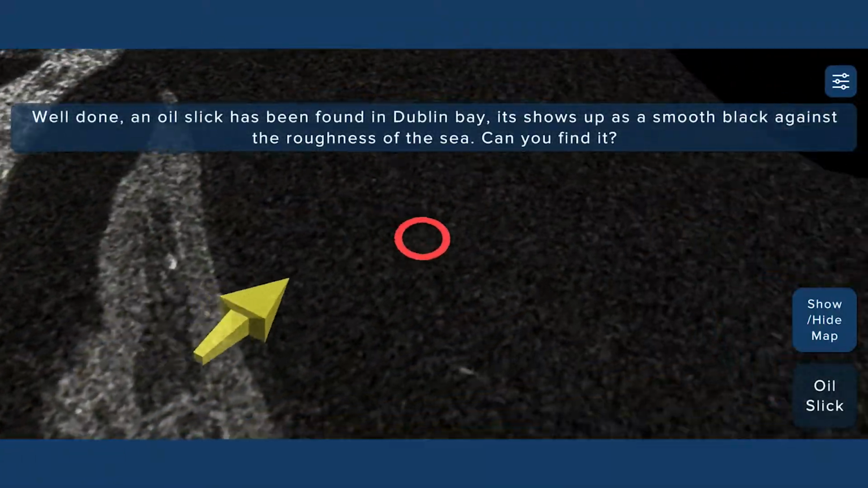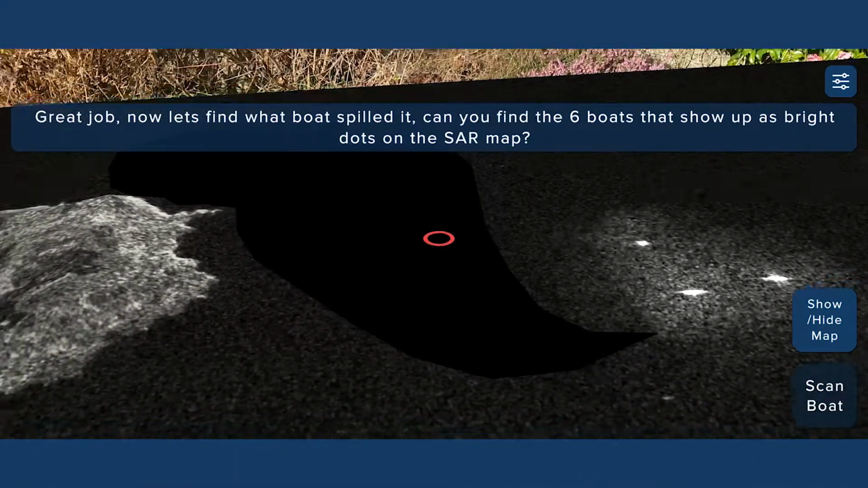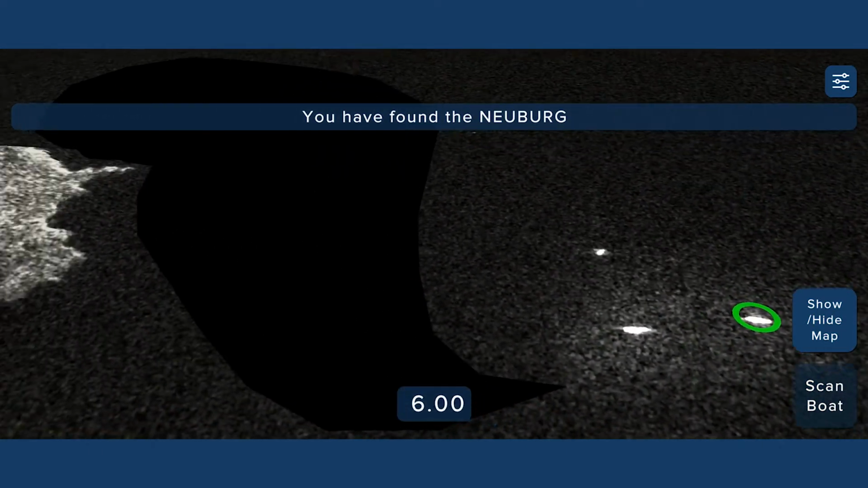They are then challenged to find Dublin Bay, Croke Park Stadium and a variety of boats in Dublin Bay, and to determine which boat created an oil spill in the bay. The boats stand out as bright specks in the darker, smoother water.